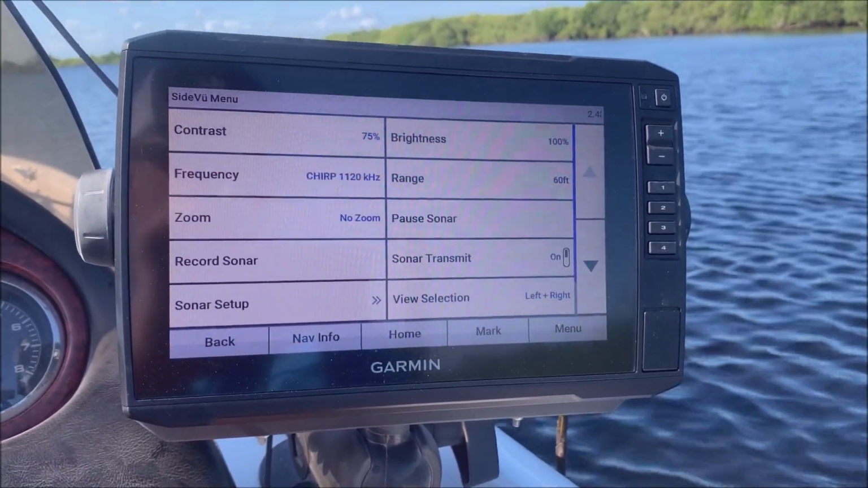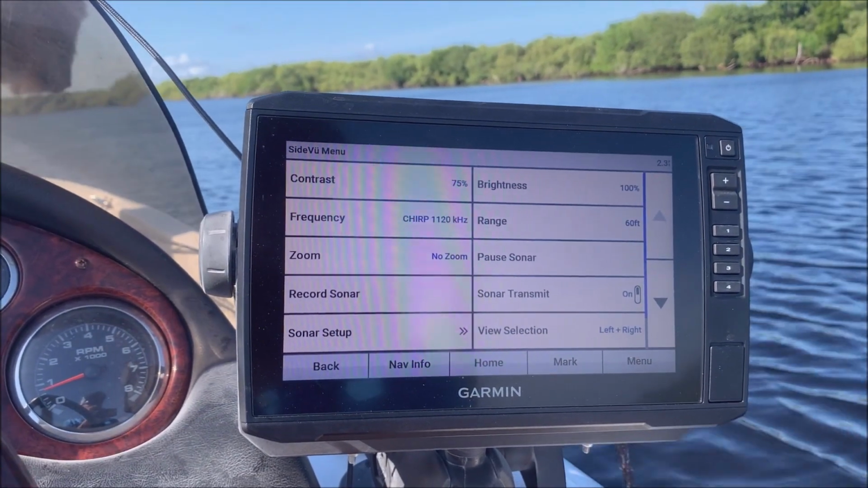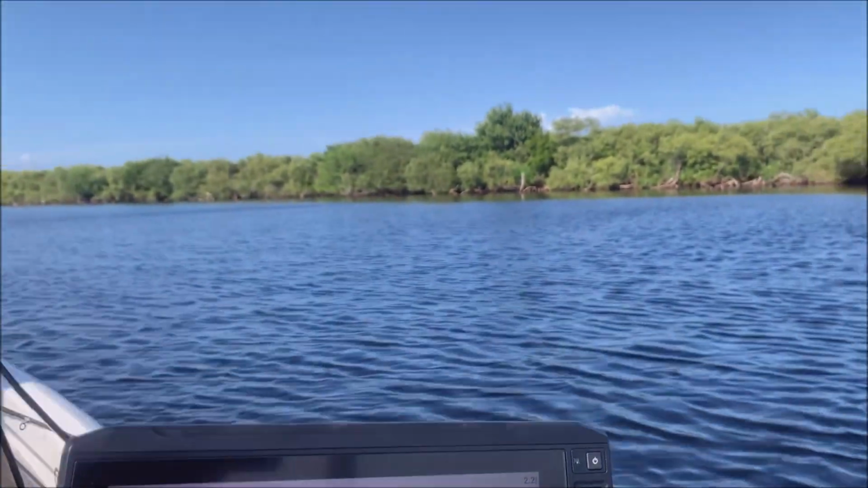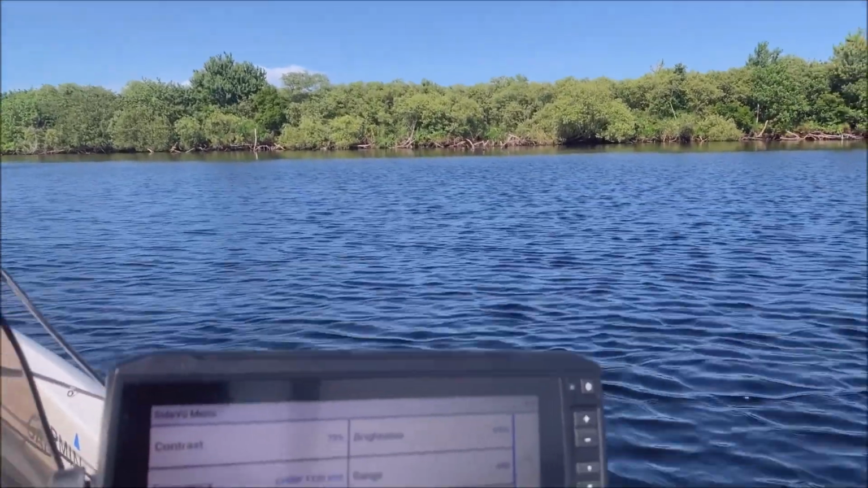Now, one of the coolest features of side view that a lot of people don't realize they have the capability to do is change that view selection from left and right to just one side only. I'm going to get closer in here to these trees and we'll demonstrate that.